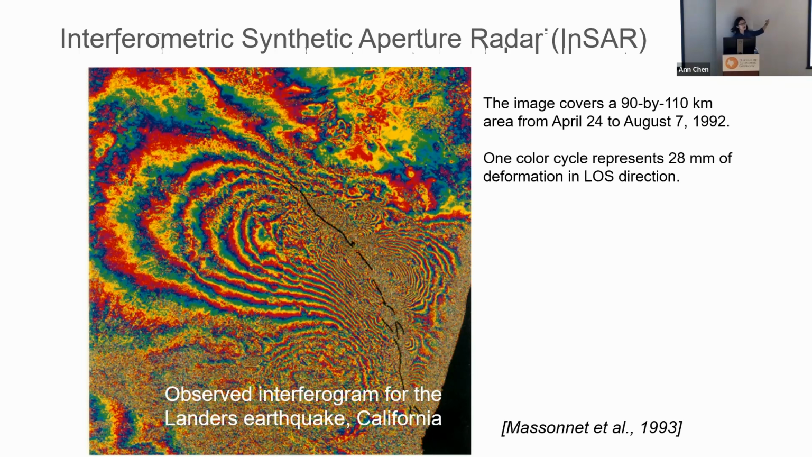Each color cycle from red to red or green to green corresponds to a phase cycle of 2 pi difference, corresponding to about 28 millimeters of line of sight motion. This was a big thing back then, because people had been using crustal deformation models to predict those butterfly deformation patterns.